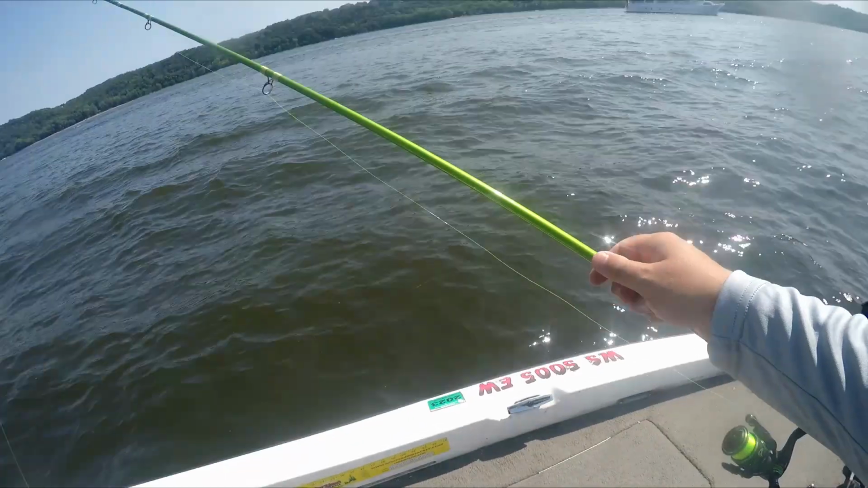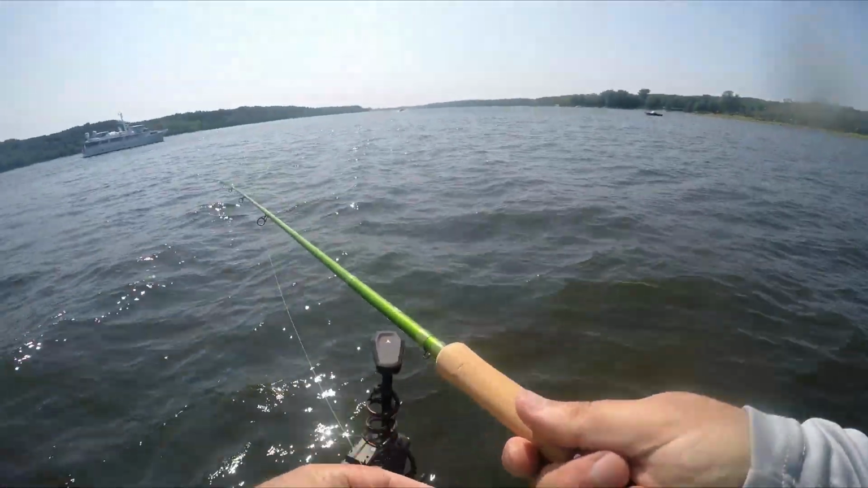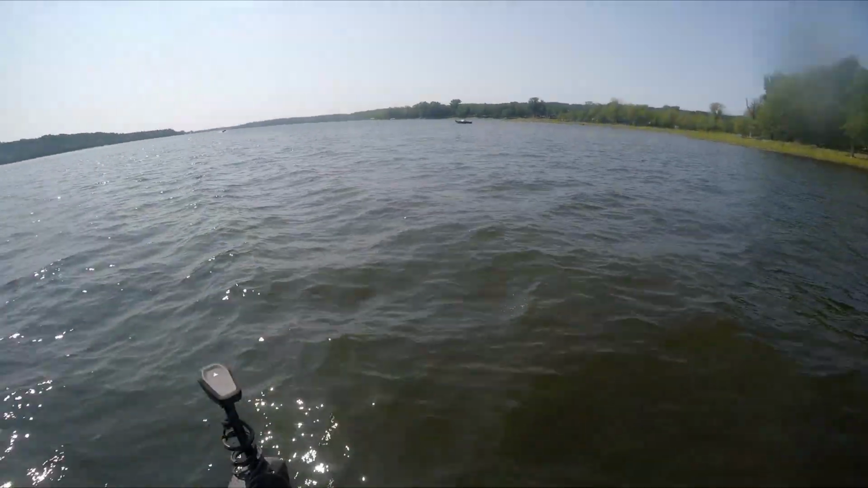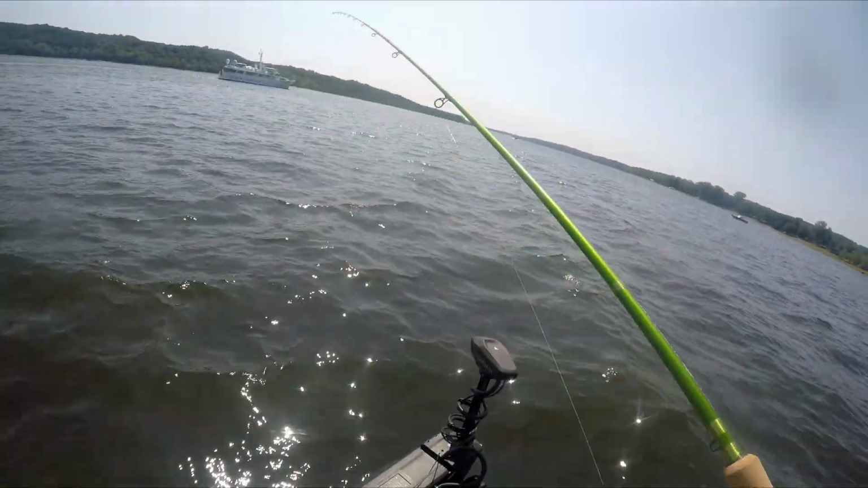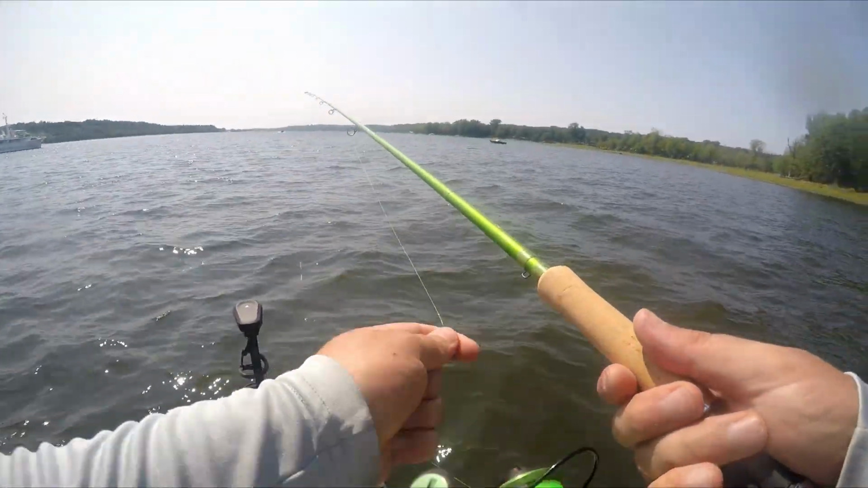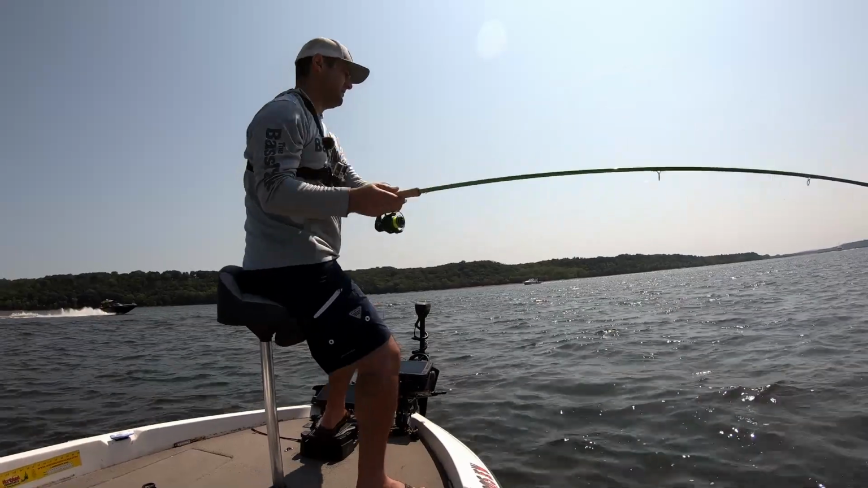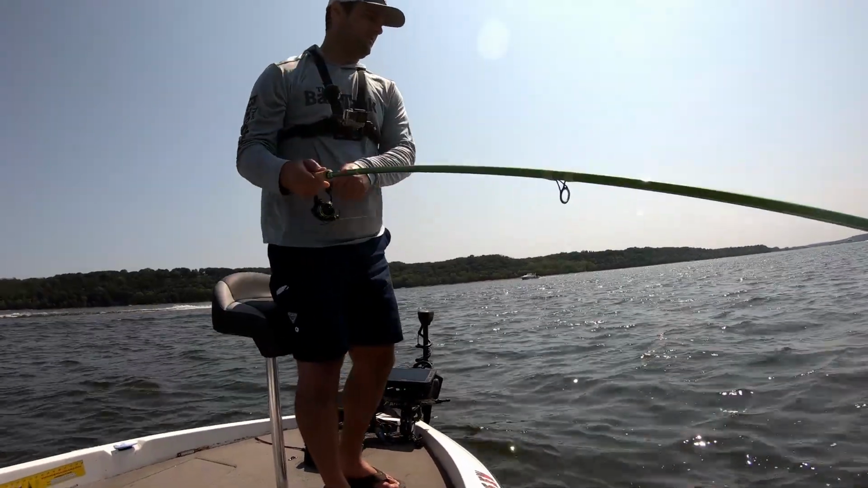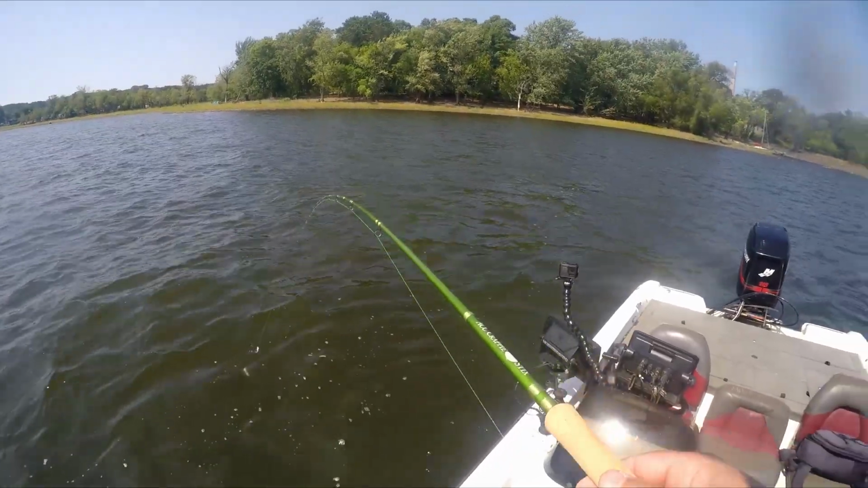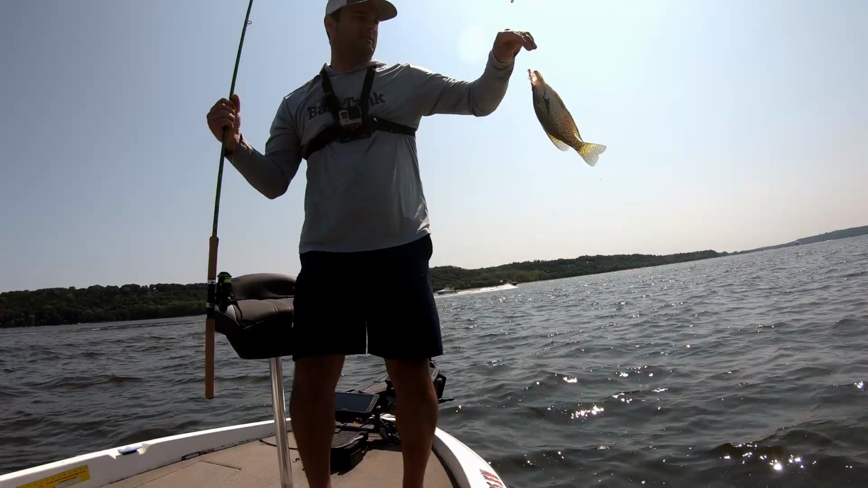All right. Probably going to get some funny looks with this rod, but I haven't broken out this 11-footer in a long time. There we are. We've got to get right over these fish though. Right over the top. We're going to be doing some vertical jigging. There he is. Got him. Got him. That's a good one too. That's a good one too.